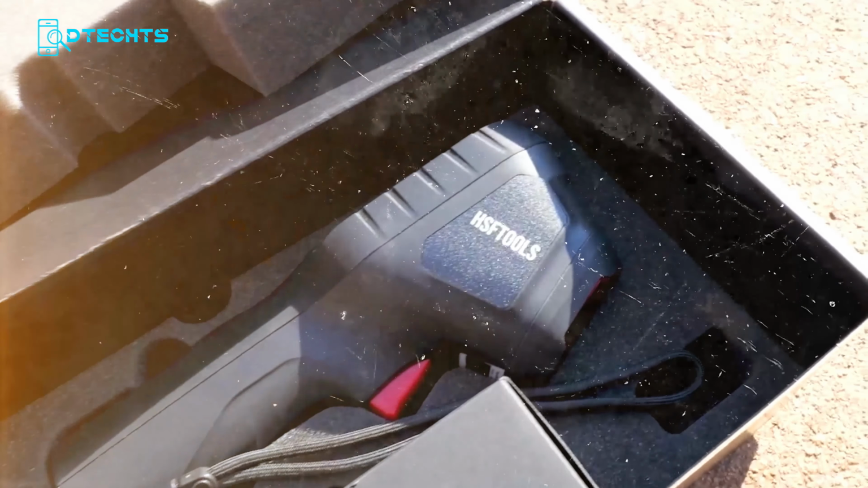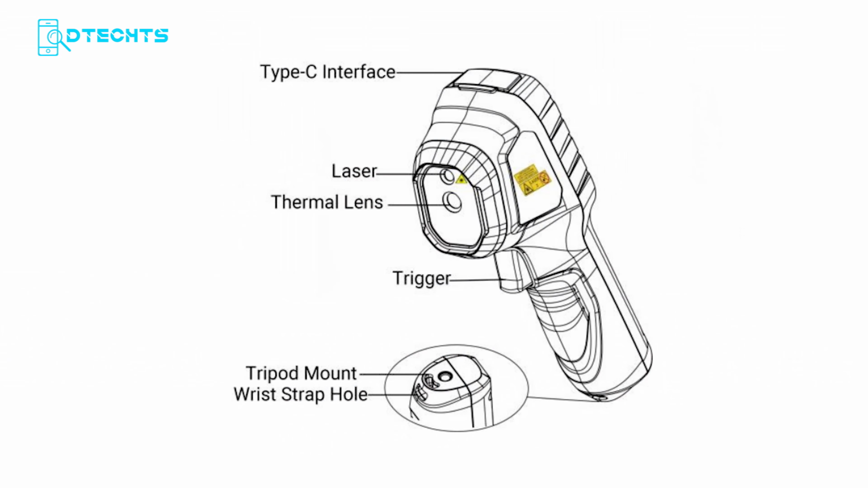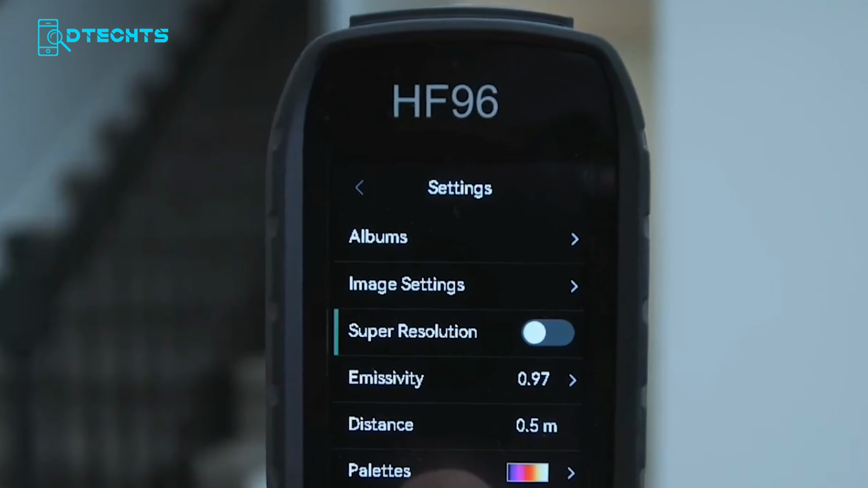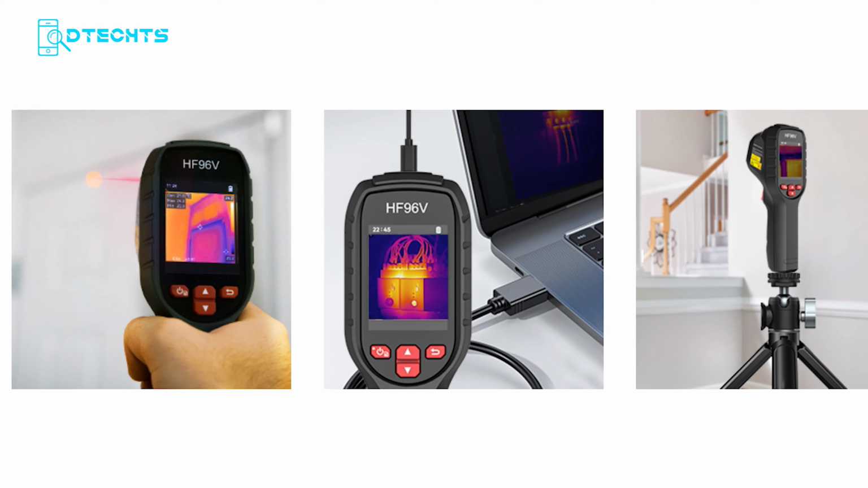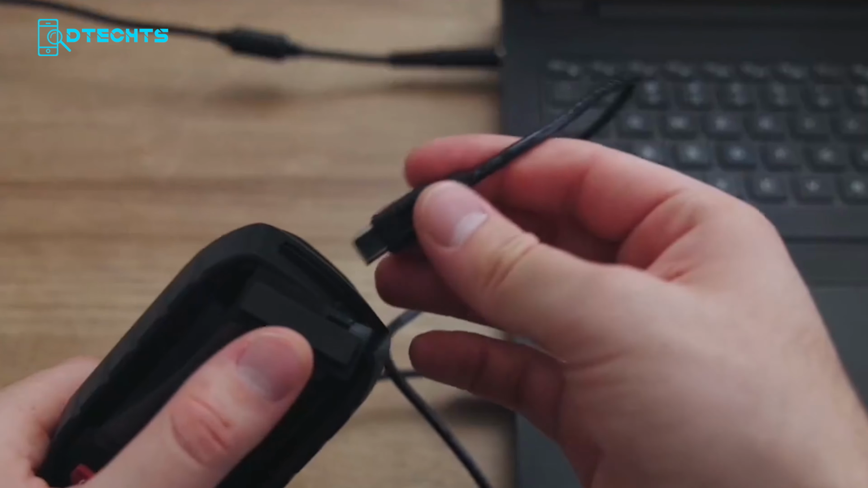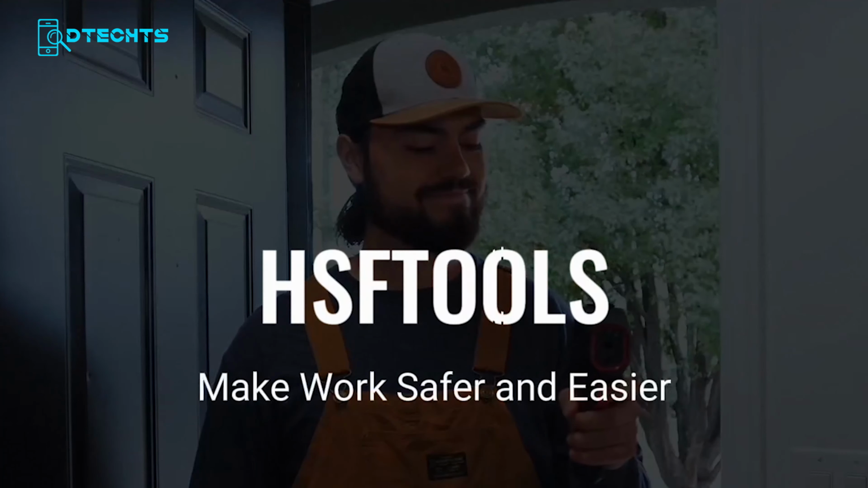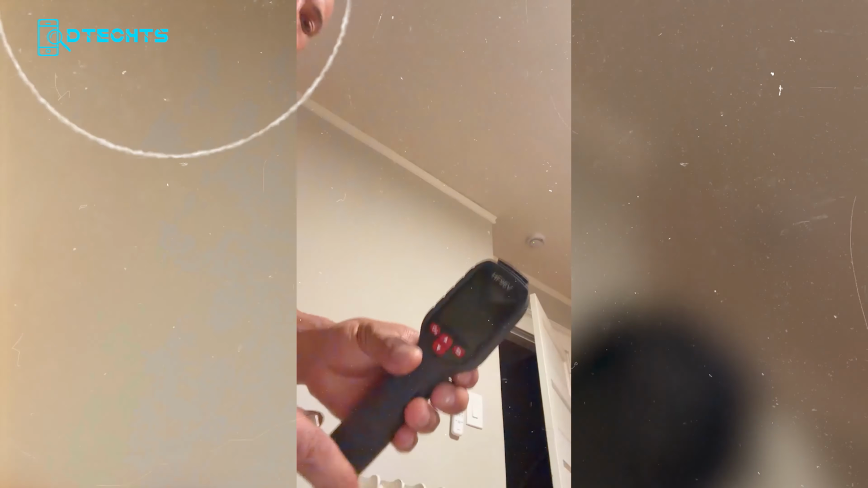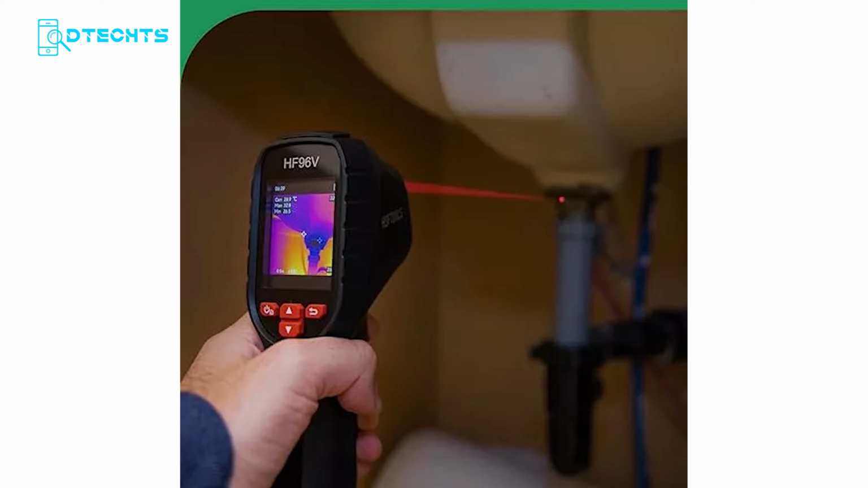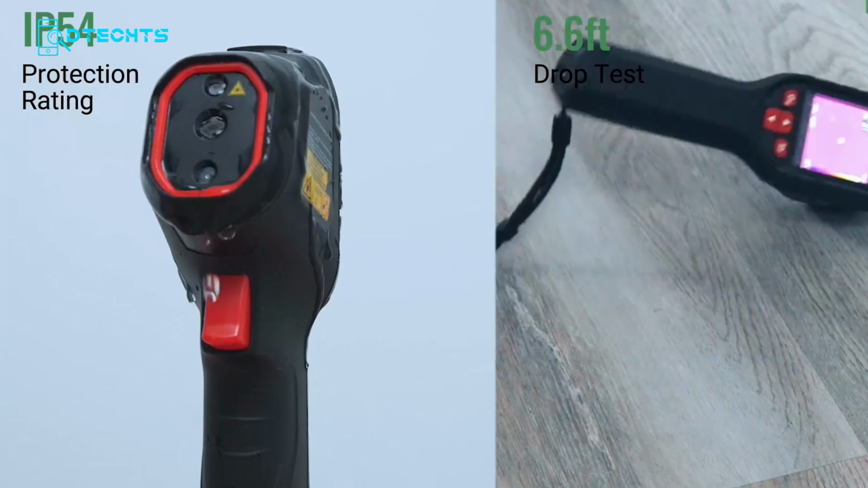Starting with what's in the box, the very first thing you pull out is the user manual. Yeah, not the camera, the manual. But right after that comes a small thank you card for choosing the product, which is honestly a nice touch and something you don't always see. Then there's a small secondary box inside, and cracking that open reveals a USB-A to USB-C charging cable. And finally, here it is, the HSF HF-96V. First impressions are solid. The body feels handy, sits comfortably in the hand, and that rubberized texture running around the outside gives it a build quality that feels genuinely durable rather than cheap.